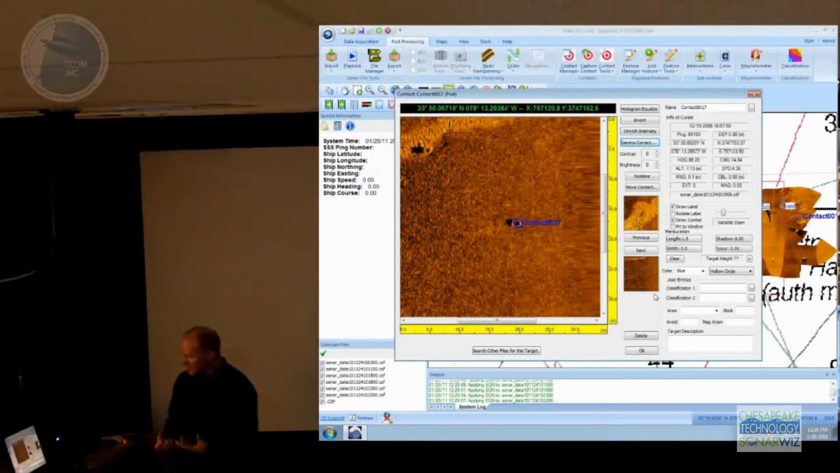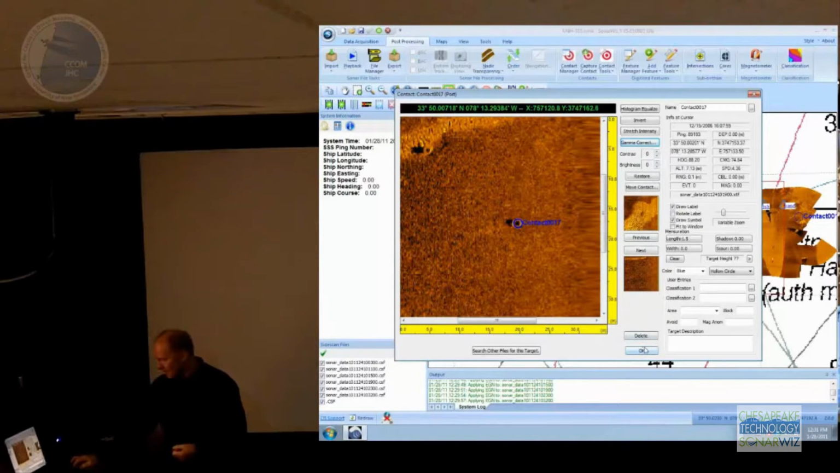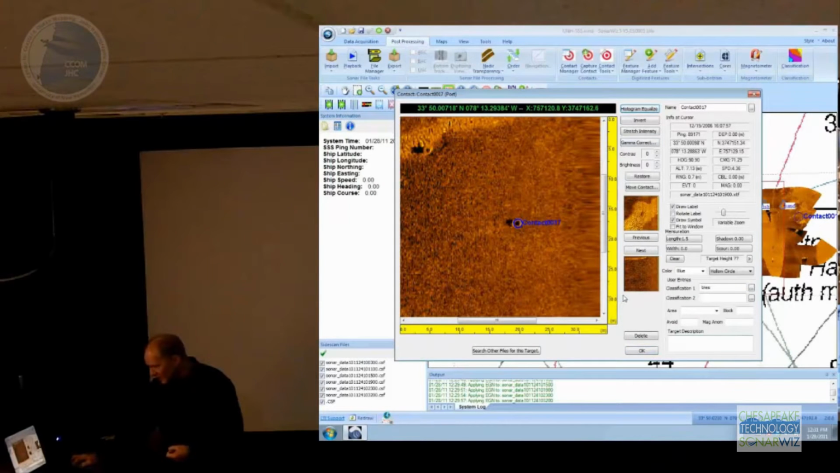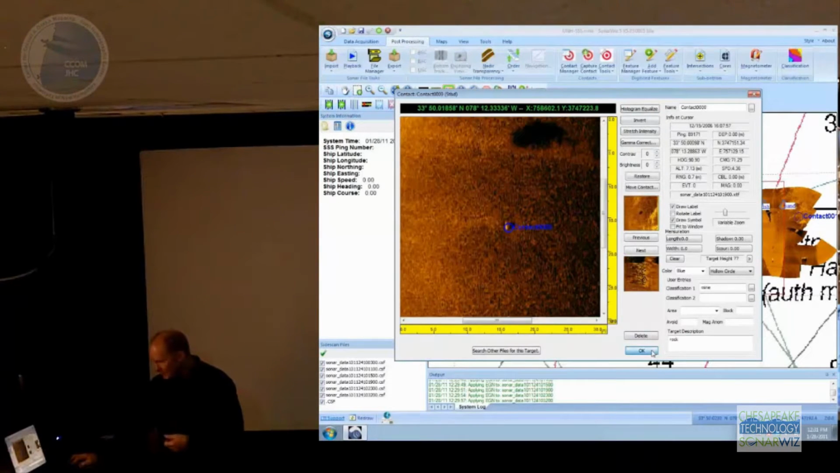But the idea here is that you capture points of interest in your sonar data, and then you save it and you report on it. So if I wanted to classify this thing, I can click on this button next to classification and say this is a tire, and I'll press OK or go to the next button, and so on. I go through my list of contacts that I've captured.